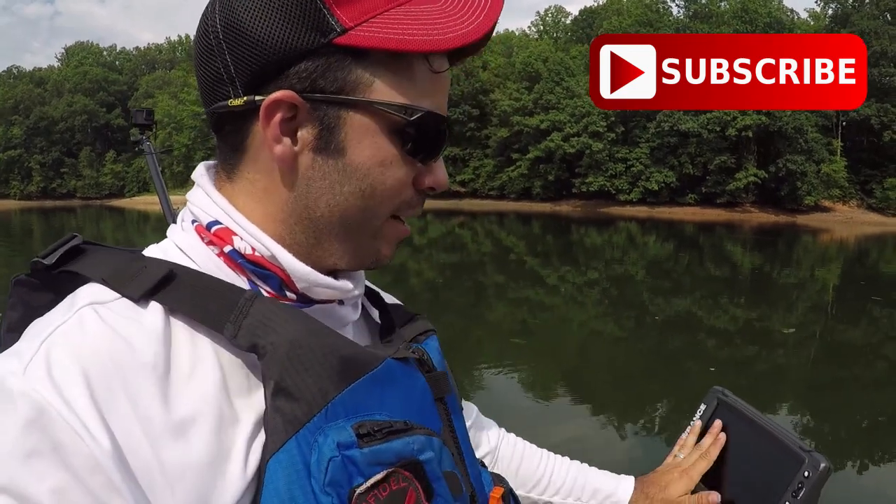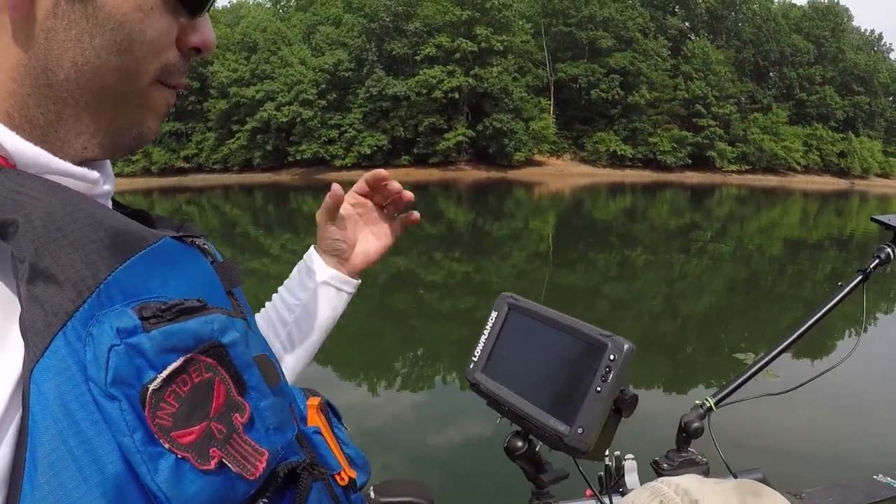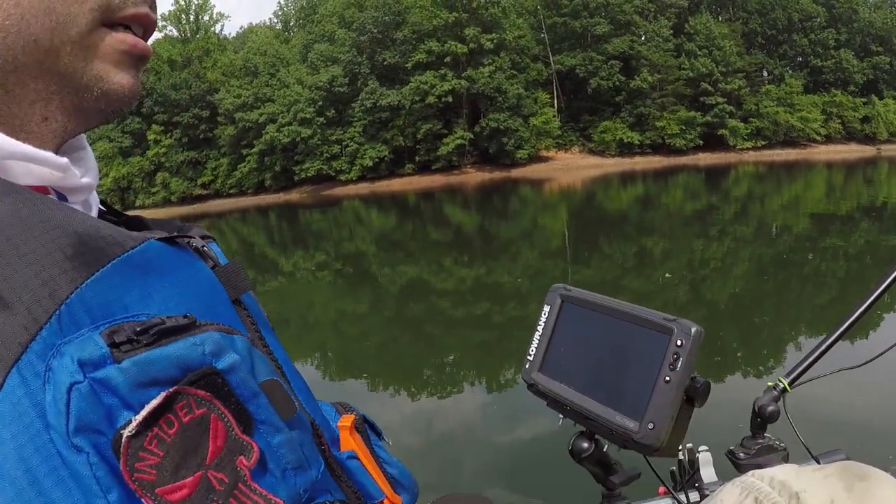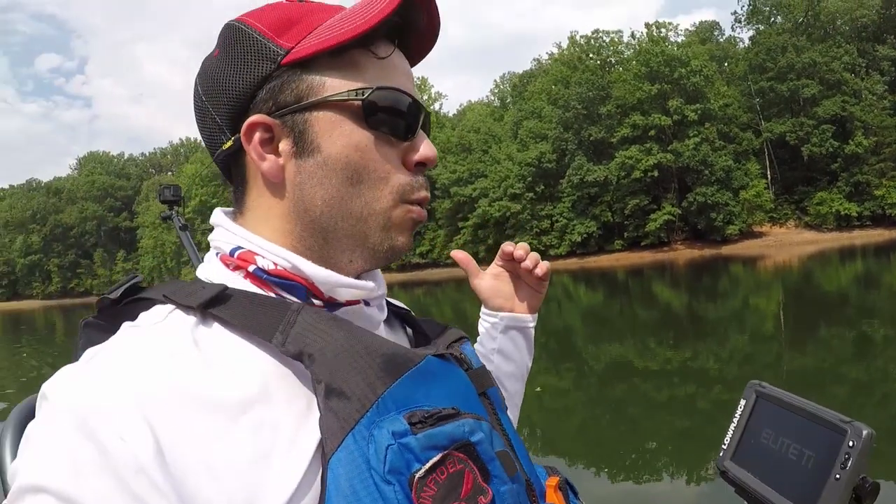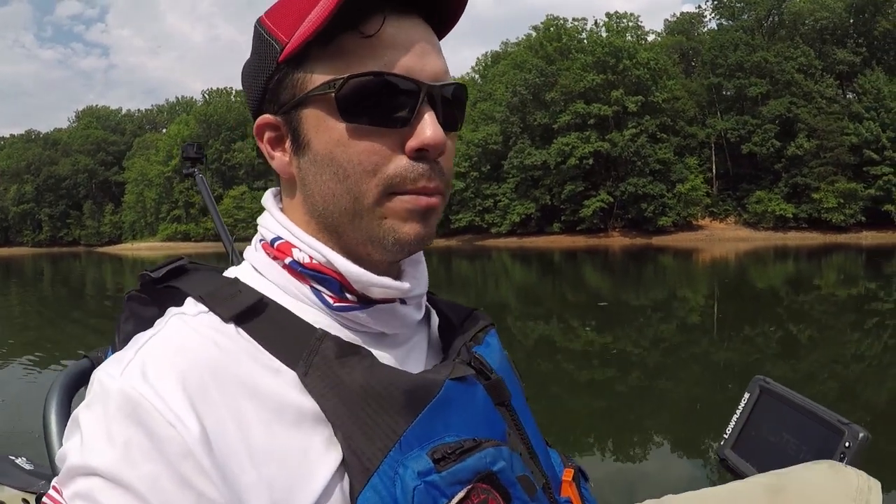Talking about these electronics, I haven't even powered my unit on yet, so let's go ahead and power it on. You see, she's coming on. One of the very first things that I like to look for when I first power that unit on is going to be the temperature.